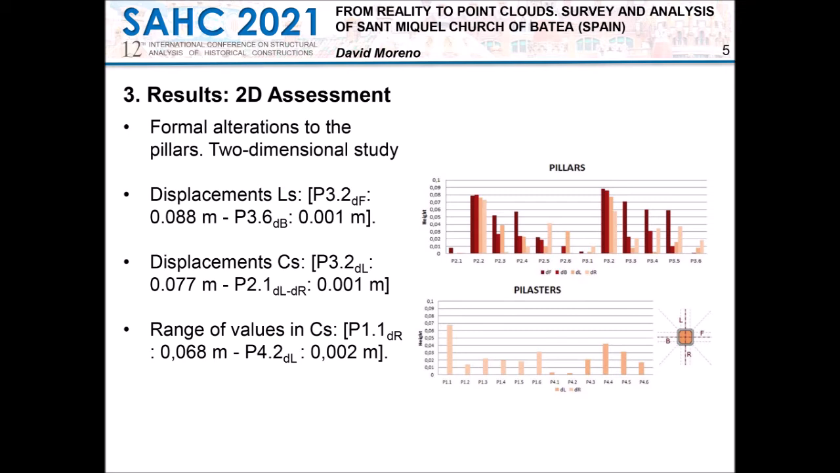This figure summarizes the measures obtained according to the elements located in the central nave and on lateral walls. It can be observed that in general terms, the range of displacements in the pillars is very low, and in the pilasters the data tend to be smaller. These values are very low and can be considered negligible on an architectural scale.